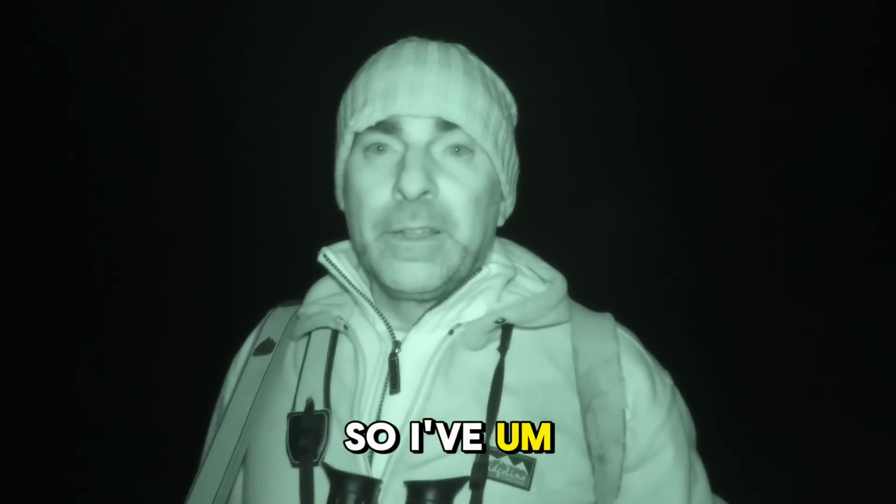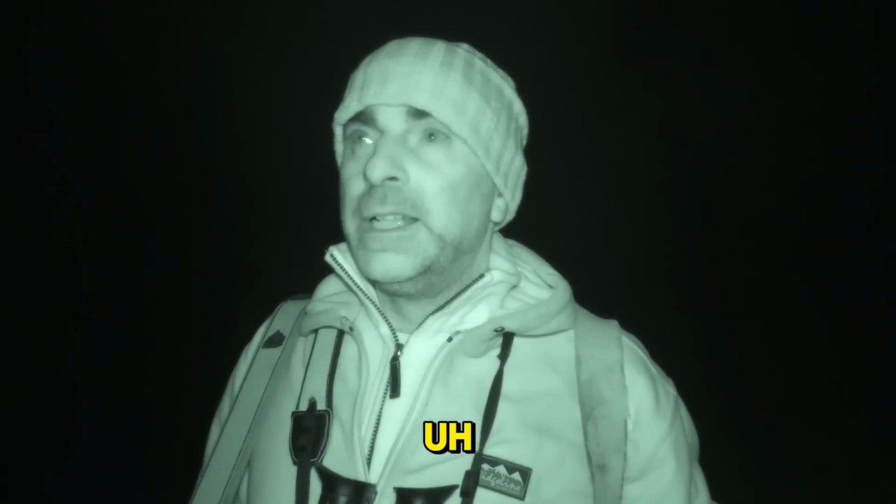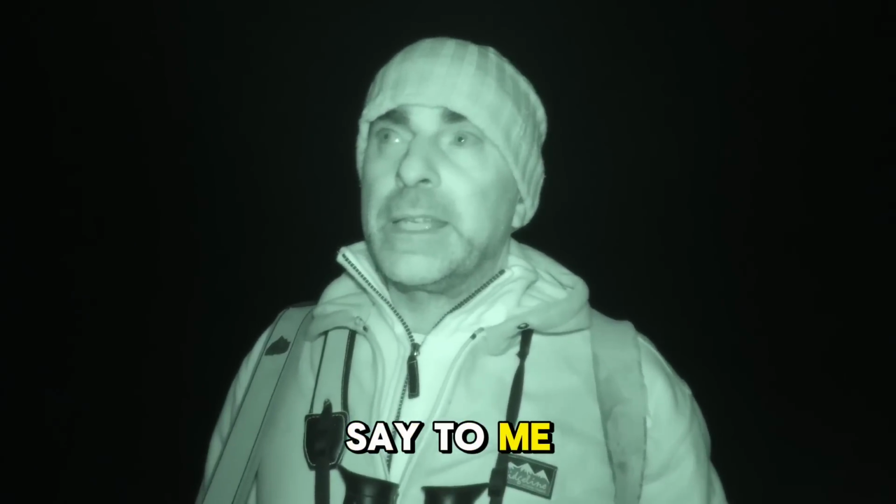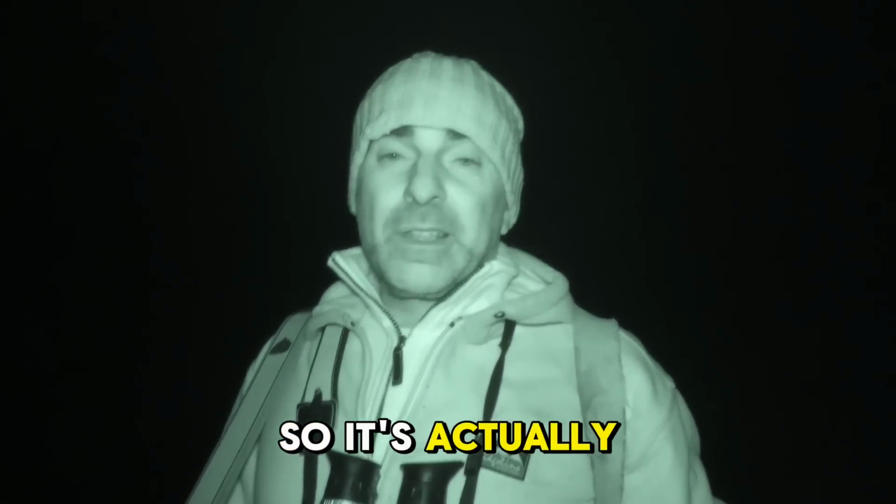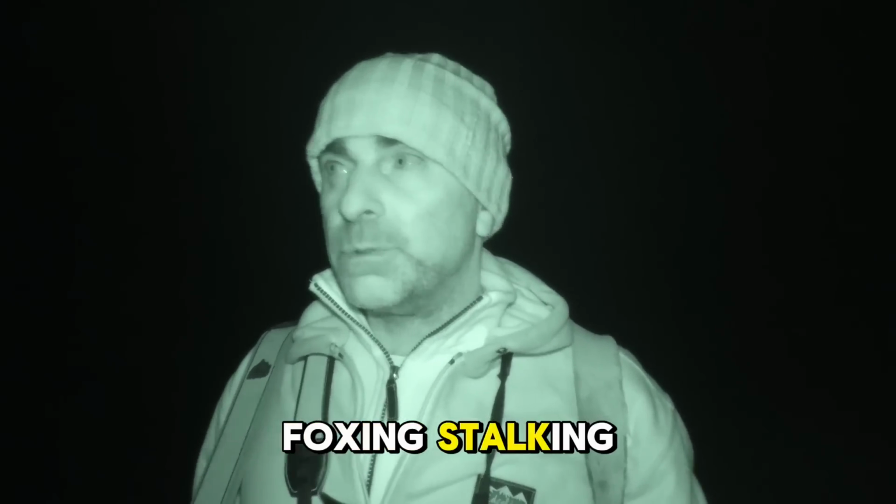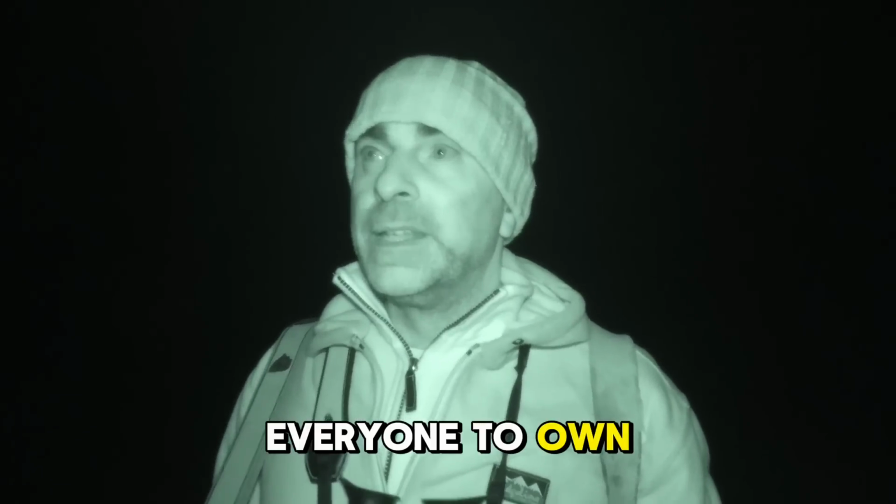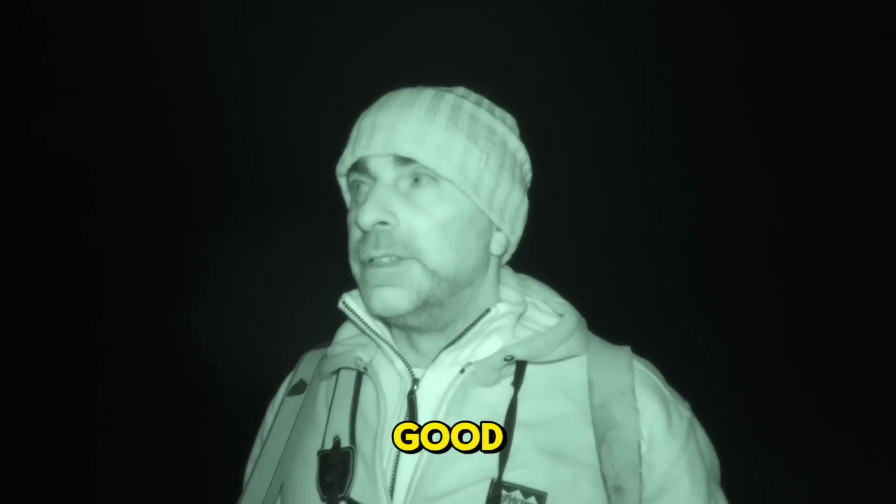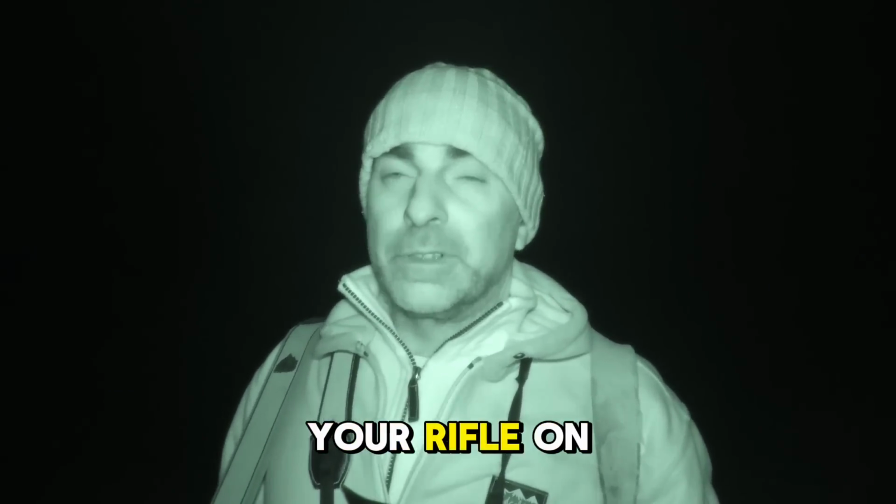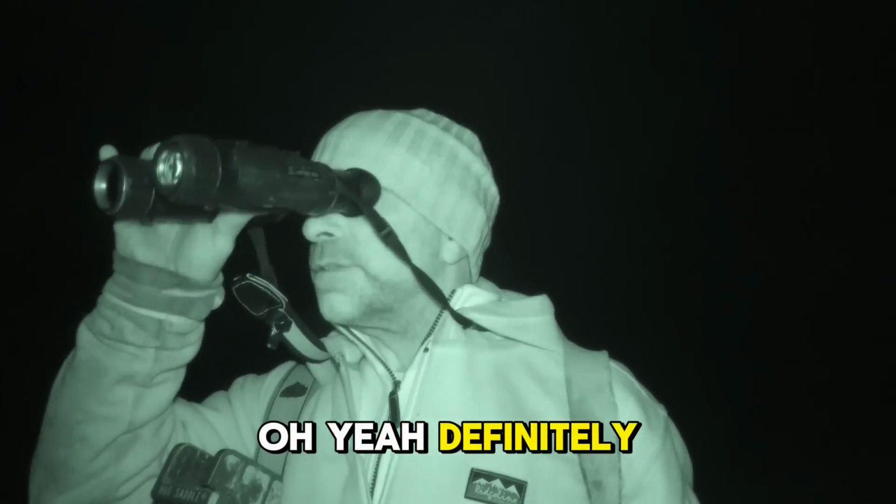So I've got with me the Recon Tripod. I use this all the time, but a lot of people say to me, oh, it looks really heavy, big and clumsy to carry around. It has lots of carbon fibre tripod legs, so it's actually a lot lighter than it looks. I'll quite happily carry this around all night, foxing, stalking. I prefer it to a set of sticks all day long. Everyone to their own, but I like them. I think they're good. It's nice that you can rest your rifle on them as well and just go hands free. Definitely well worth the money.